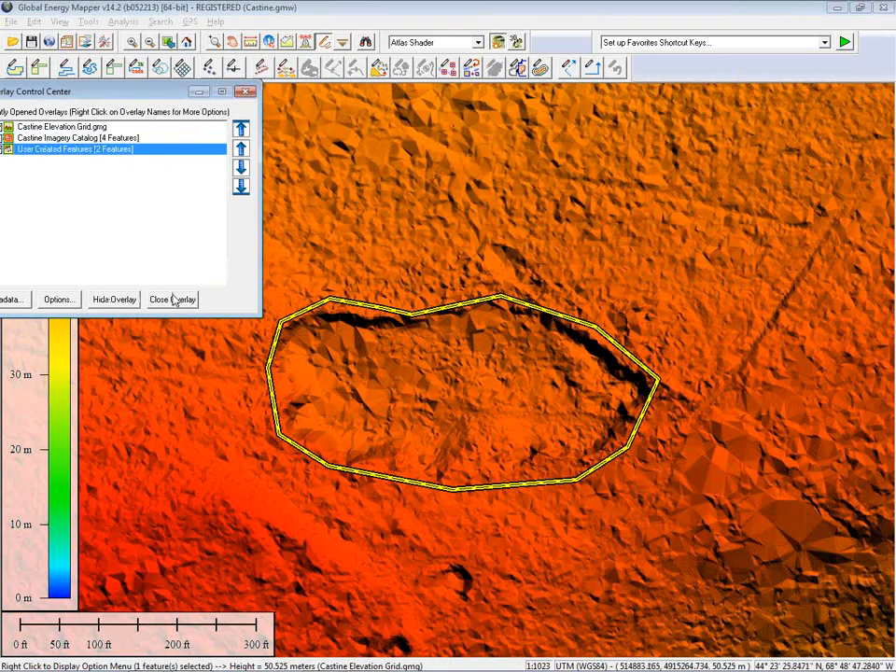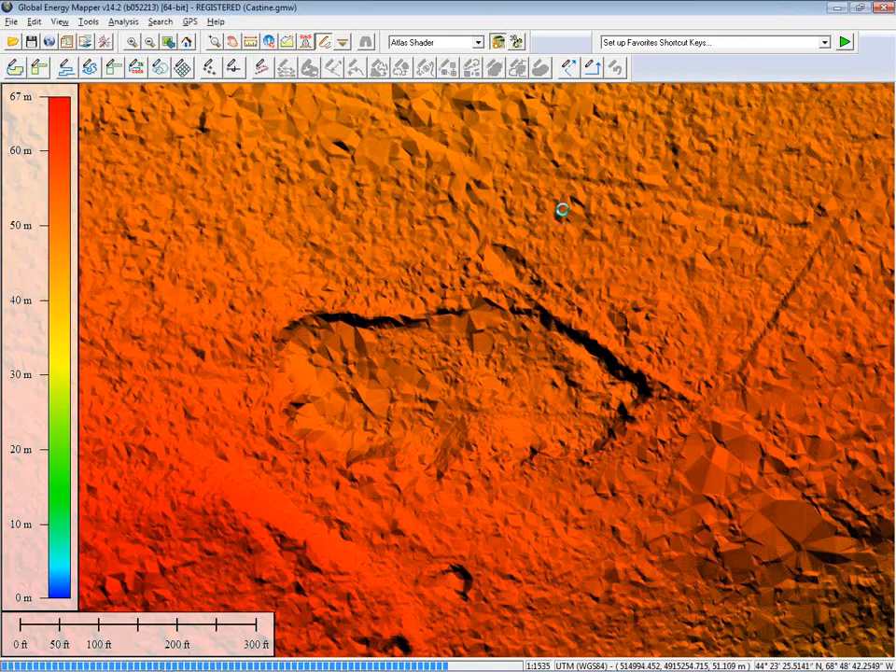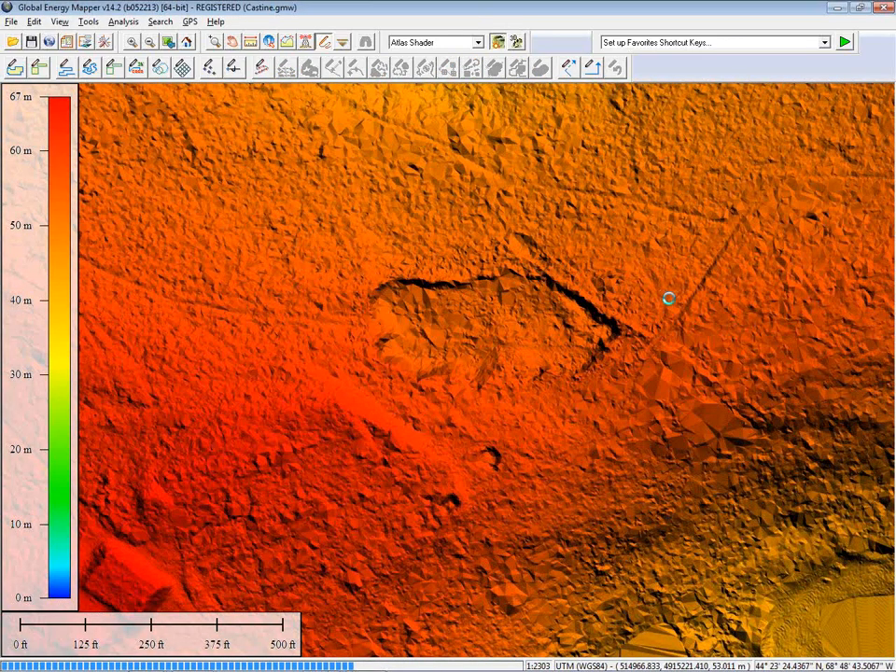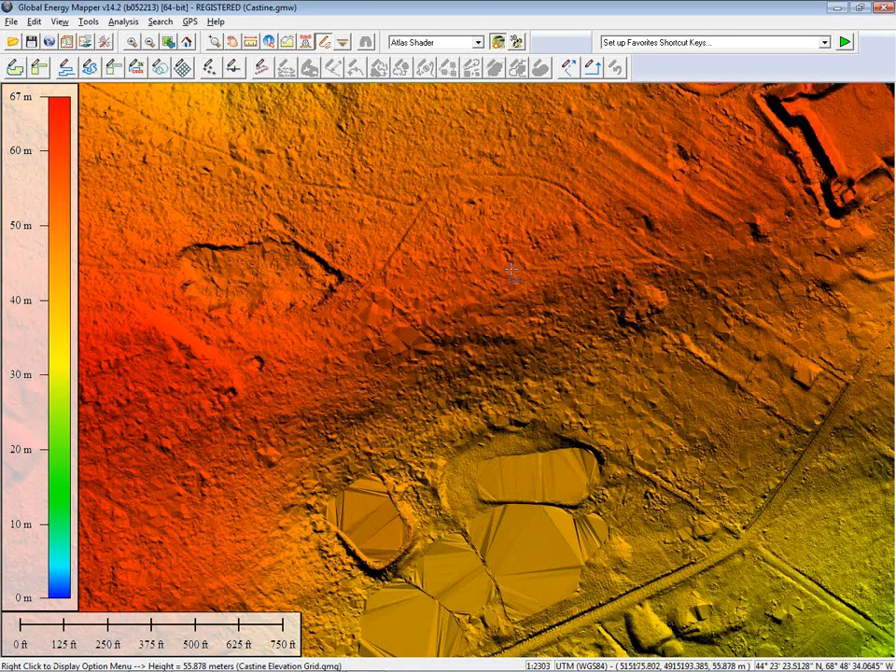Now, while I have Global Energy Mapper up and running, I'm going to show you one of the tools that we've been working on a lot recently. It's a tool that allows you to modify the terrain, essentially manipulate the terrain, flatten the terrain based on a defined area.